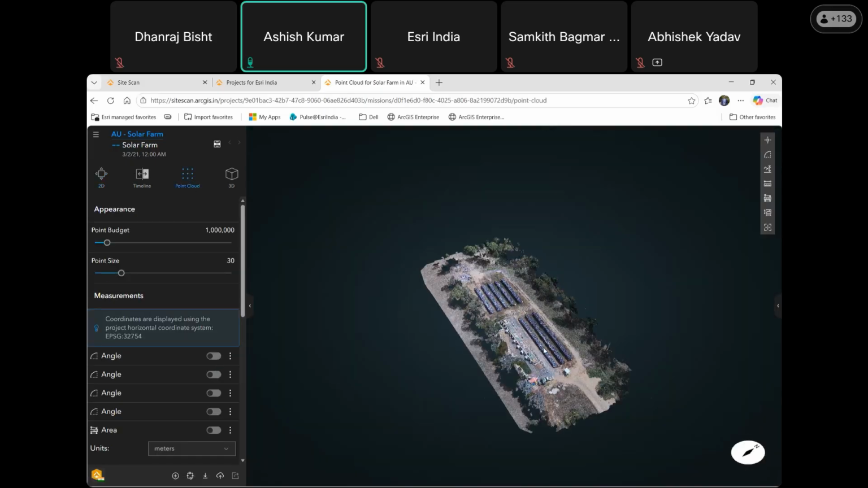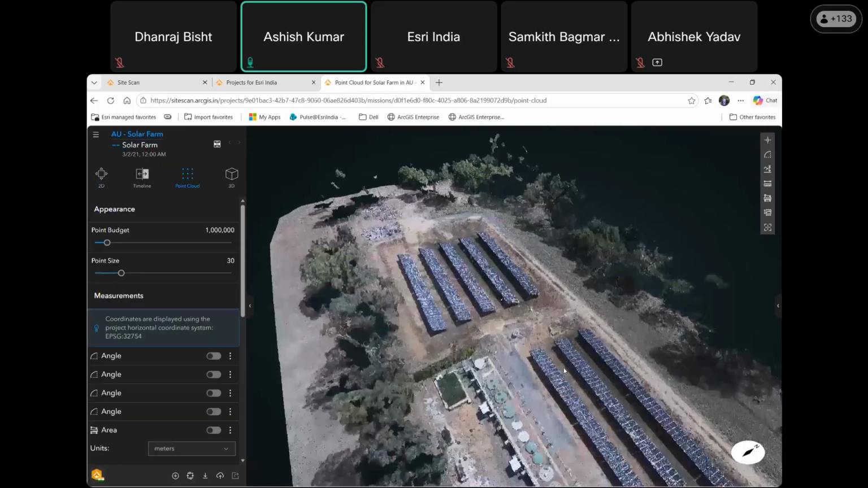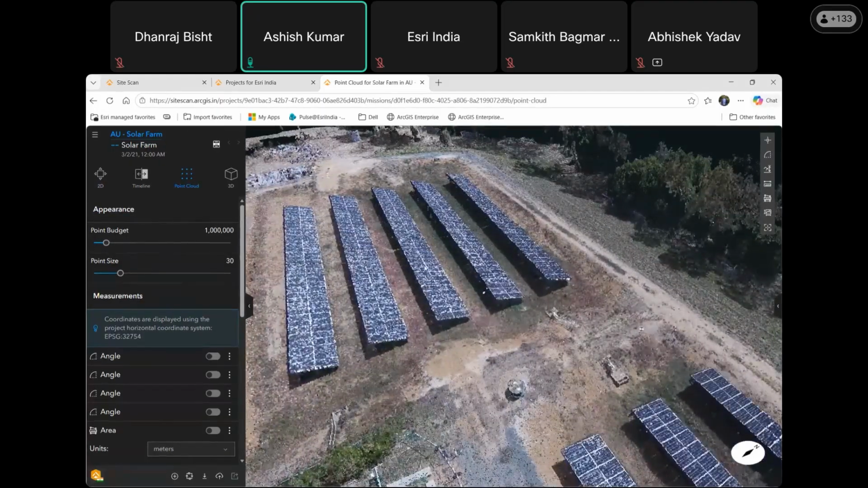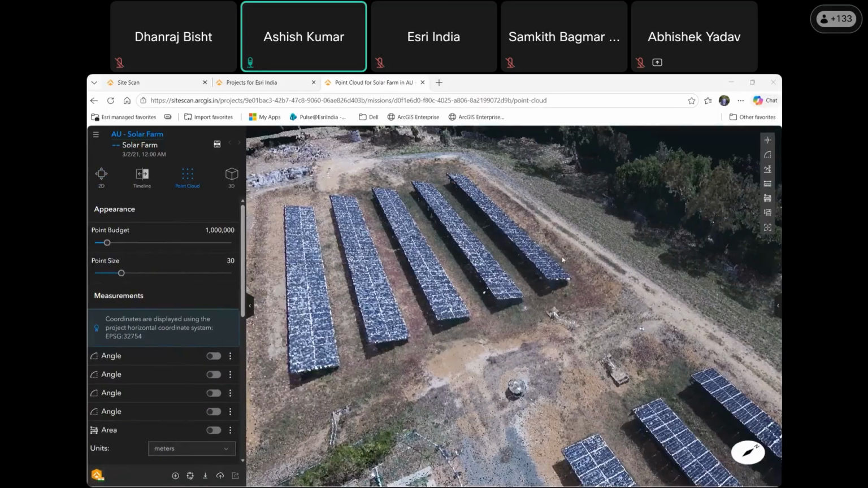Moving further with the point cloud, having those images in place, you see these point clouds showing what your project area looks like, the area which has been captured. This allows for some geometric analysis, where you can capture the angle of your objects within the scene.